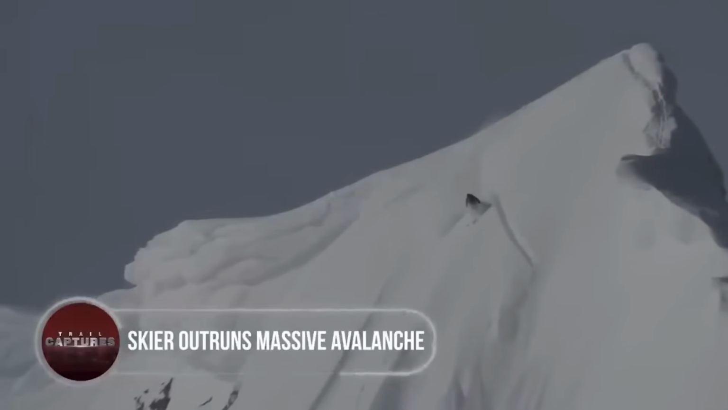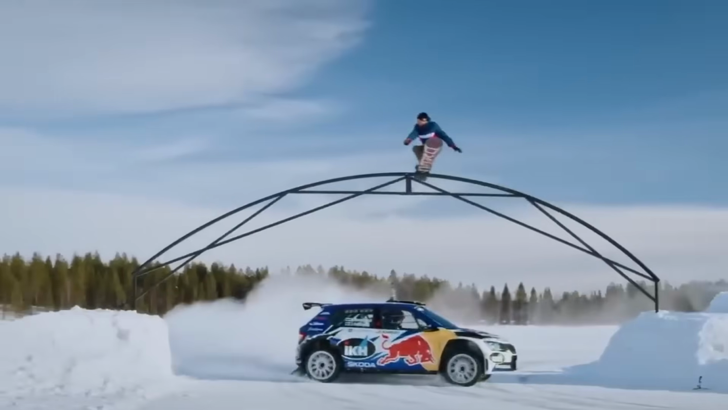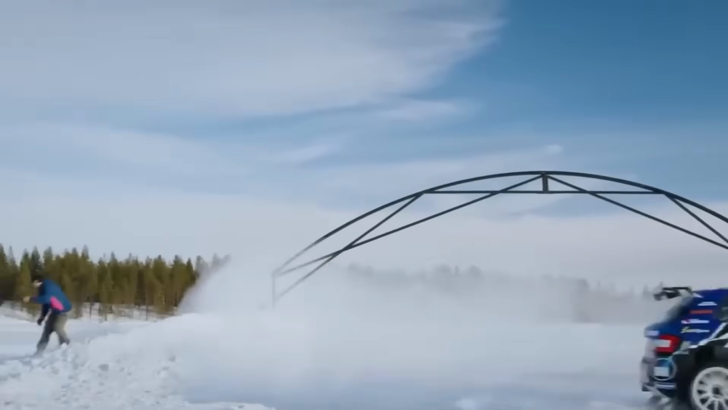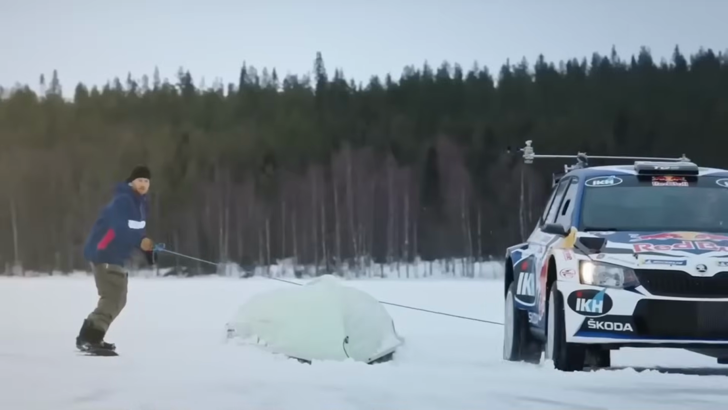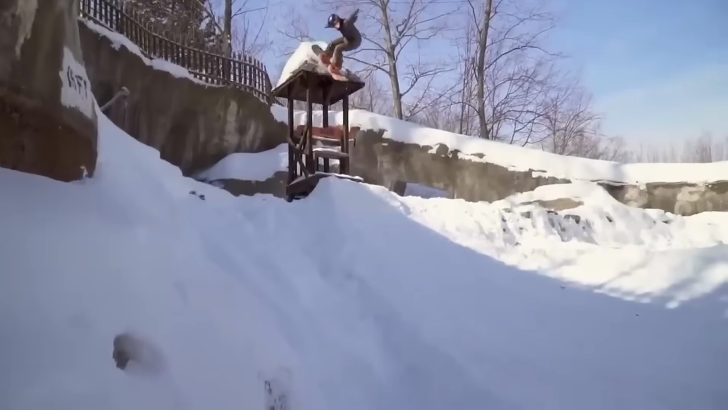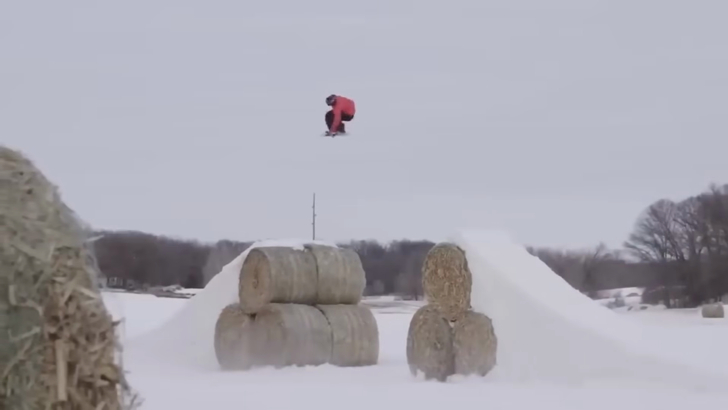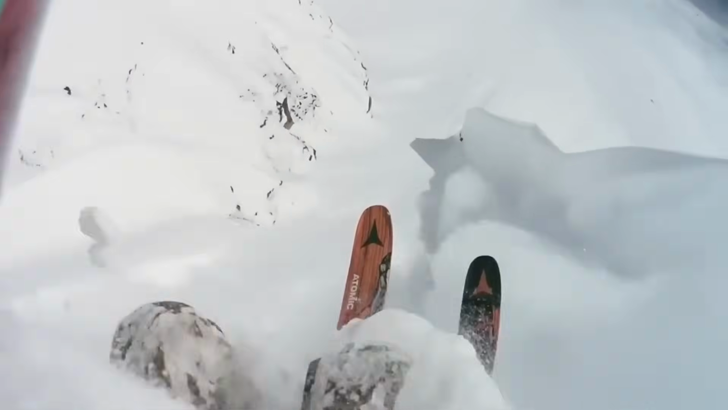Skier outruns massive avalanche. Snowboarding is an exhilarating sport that provides an adrenaline rush that most other sports lack. But what makes it particularly compelling is snowboarding in order to avoid an avalanche. Yeah, you heard that right. Avalanche. A skier manages to outrun an avalanche in this video, despite it being one of the planet's most severe, unfavorable conditions.